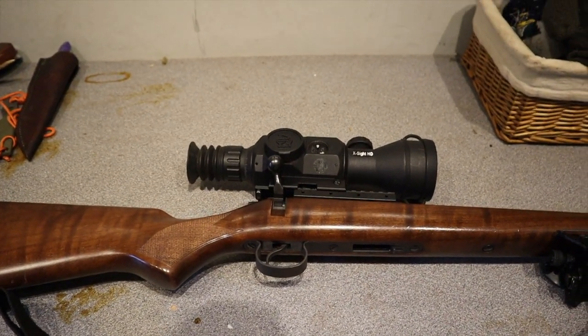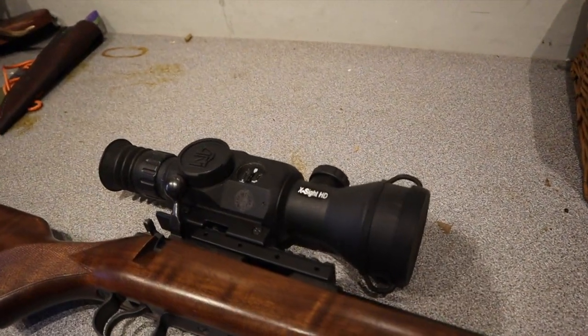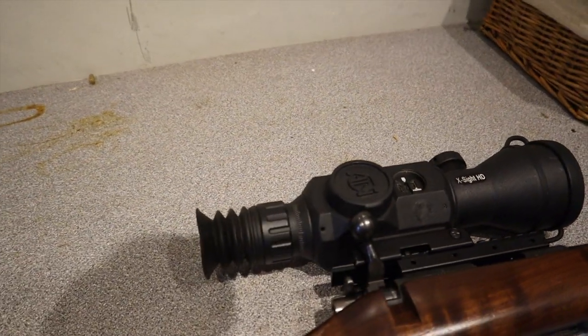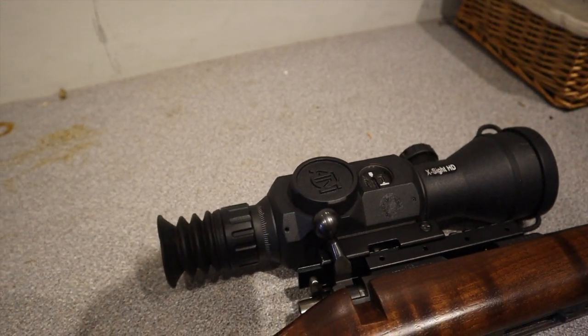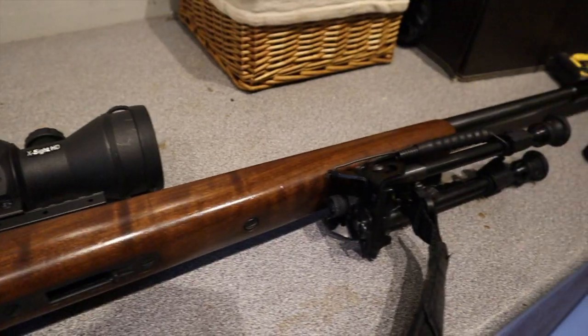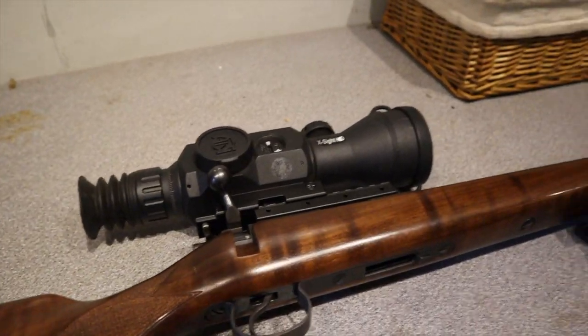So I just thought I'd talk you through what we're using today. It is the ATN Sight HD, and it's quite an early night vision scope. It's the shorter range version of the two. They do a longer one, but this thing I think retails at about £600 at the moment. Mounted currently on a CZ452 .22, or 22 as the Americans call it.